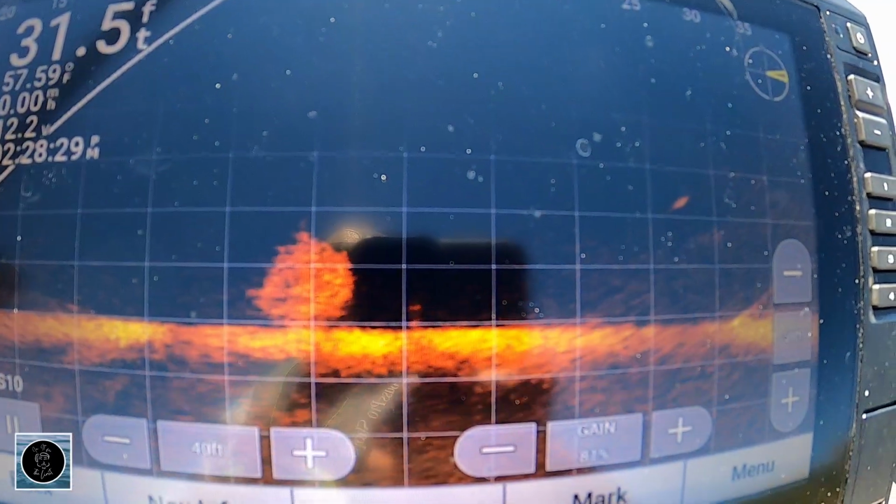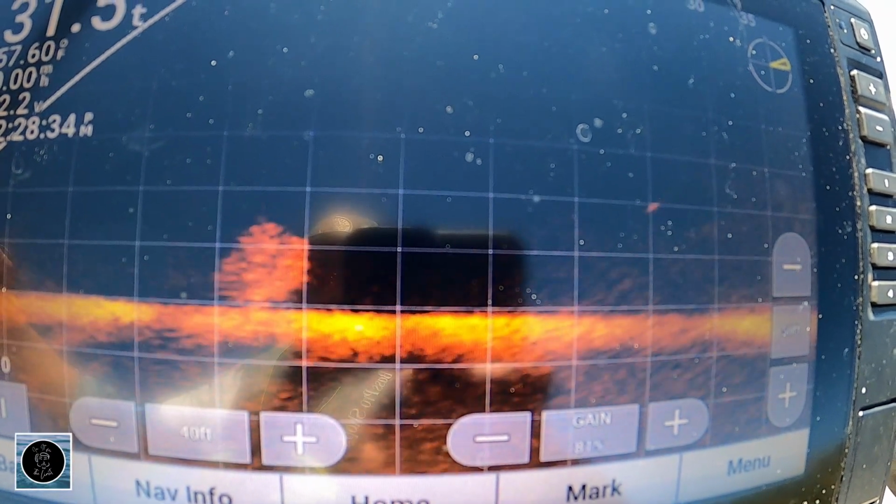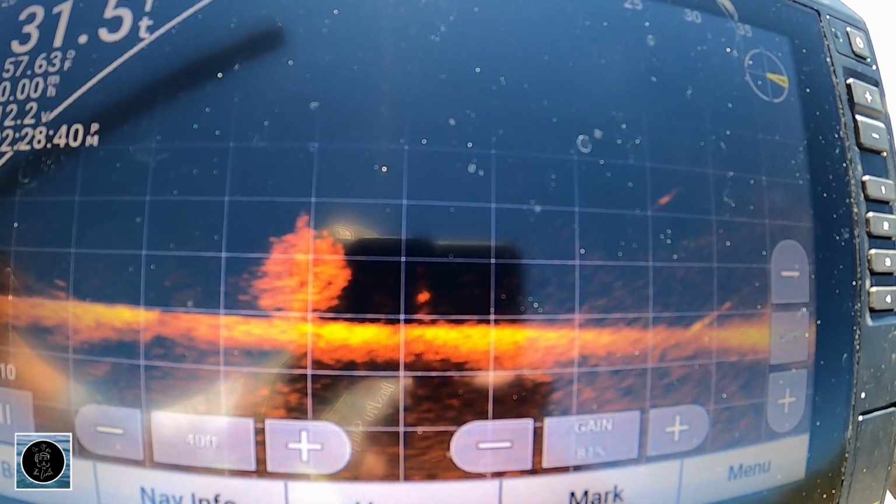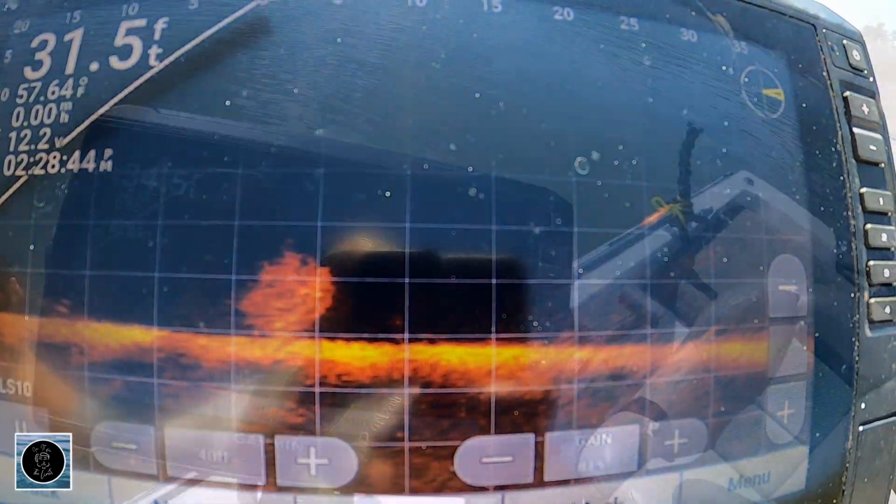So this is the tree we're looking at. It's about 8 foot tall, and it's hard to see because it's got so much stuff, but it's got fish in it, but they've all been real little. We're gonna keep trying, see if we can get a bigger one out of it, and then we're gonna move.